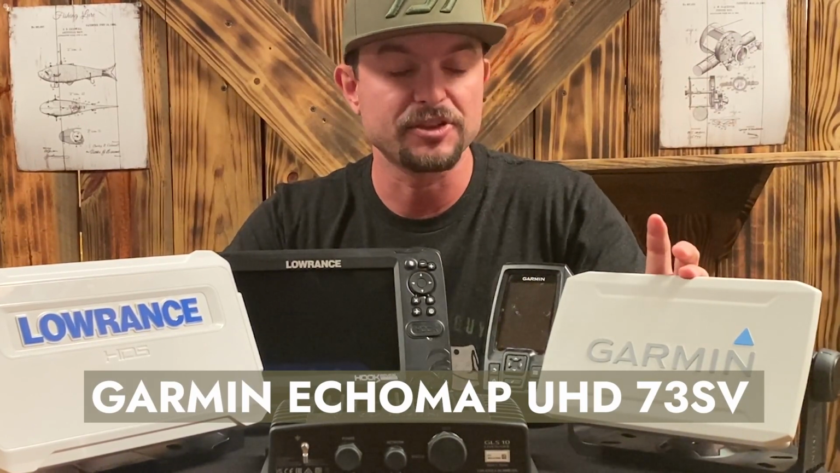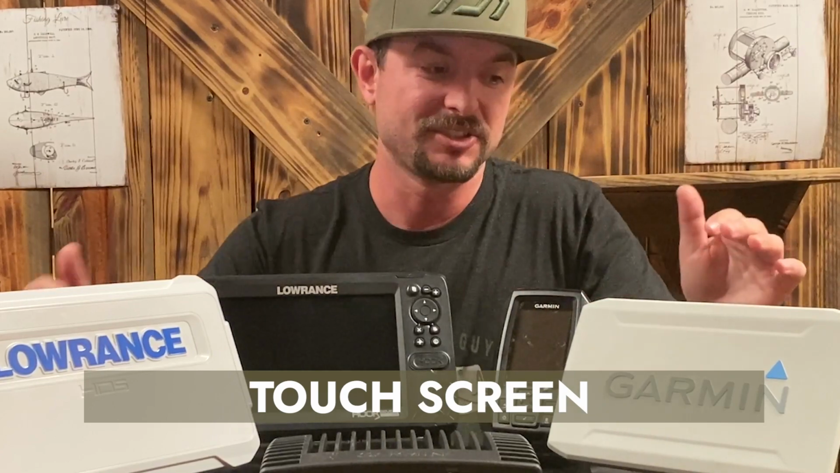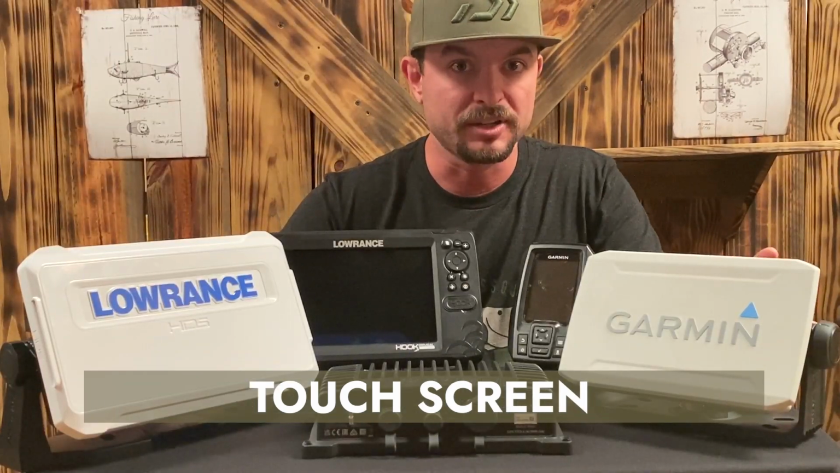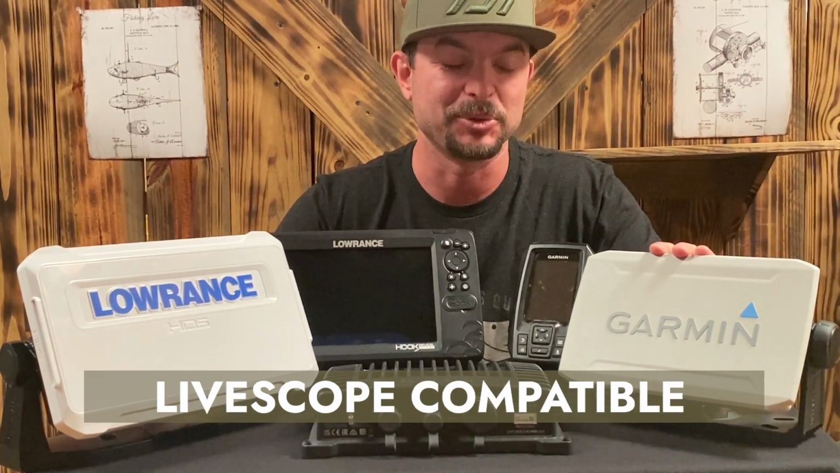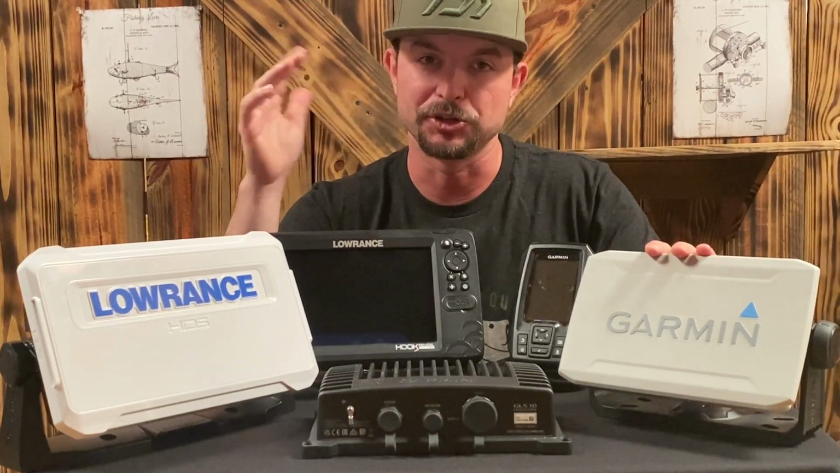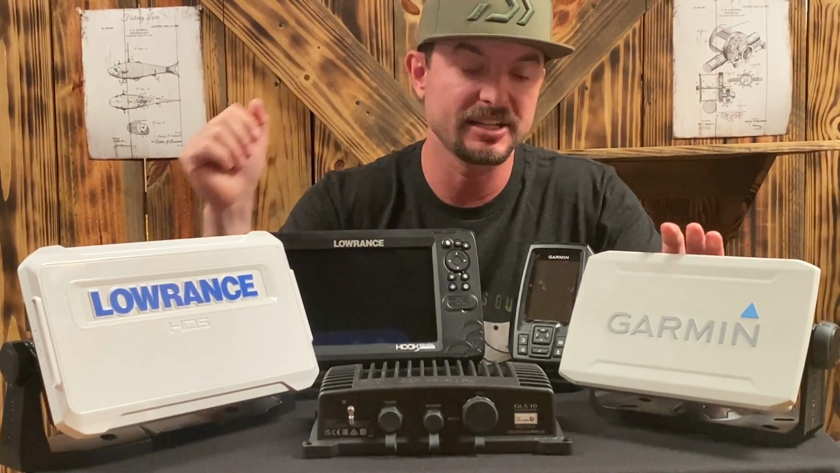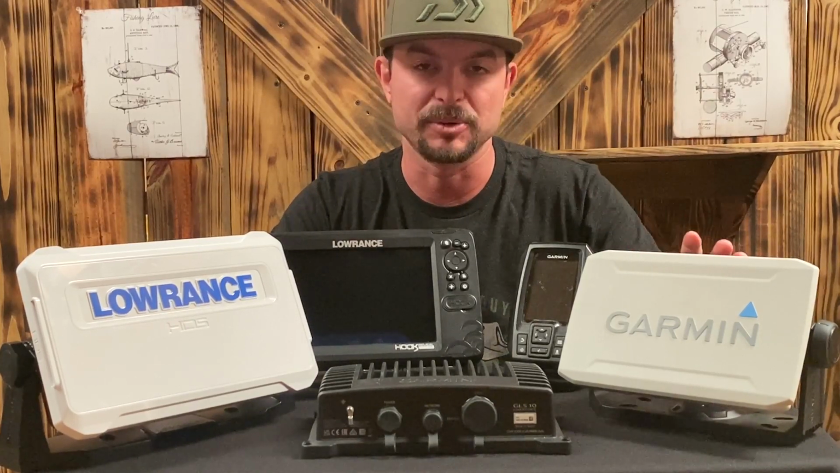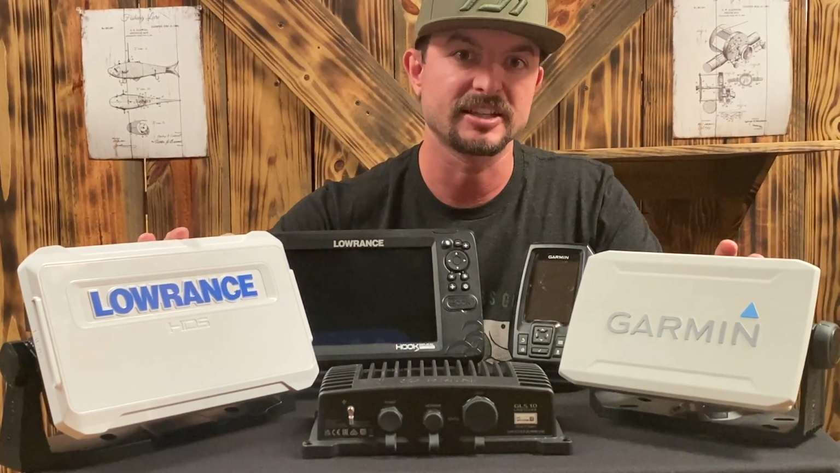I tested the ECHOMAP UHD, and this is the 73SV version, and it was nice. I'm not gonna lie, this was a touchscreen where these two units aren't, so I really liked that. When I got water on the unit, it wiped right off. Love that. Another thing, this is Livescope compatible. So if you're looking to upgrade, if you're a tournament angler, especially, you're gonna need Livescope, at least at some point. And the ECHOMAP series is Livescope compatible, so I would push more tournament anglers to go this series if you're a Garmin guy, or the HDS if you're a Lowrance guy.